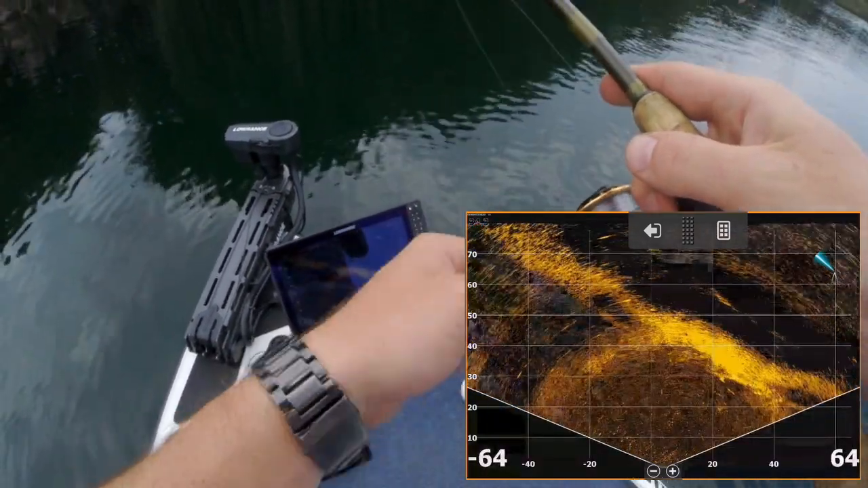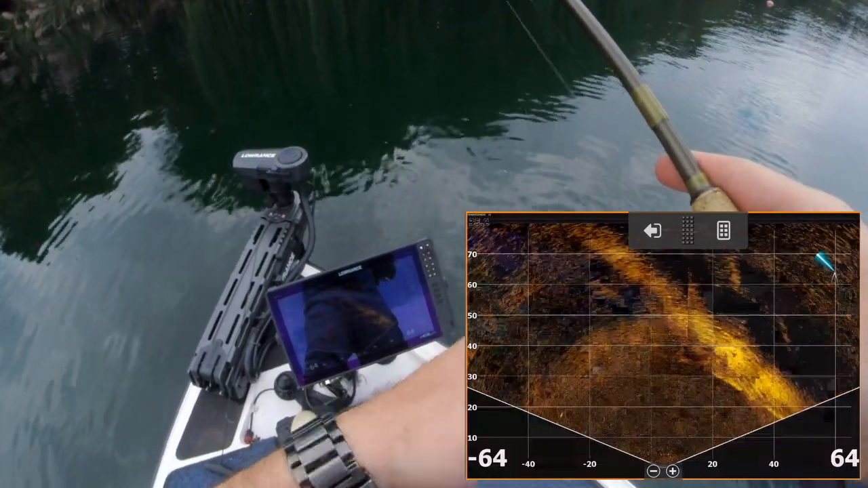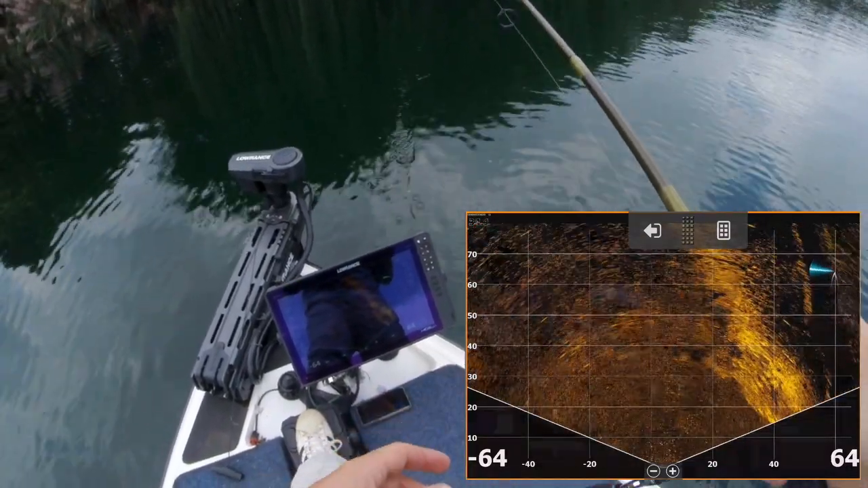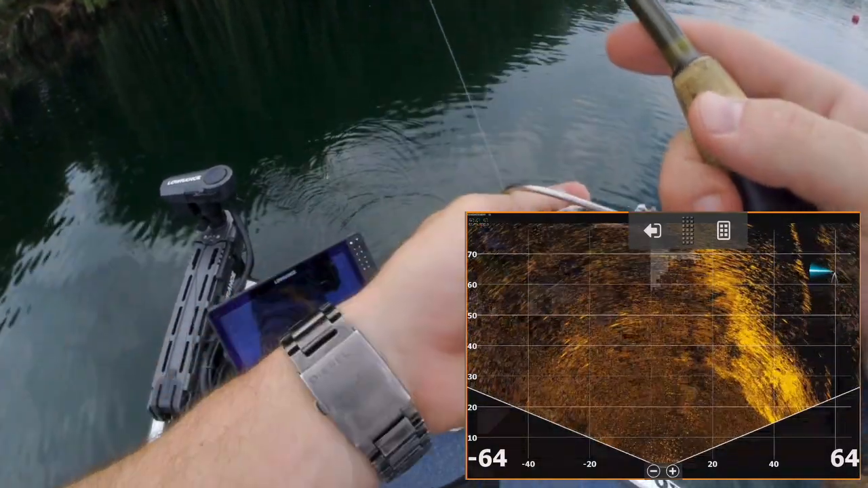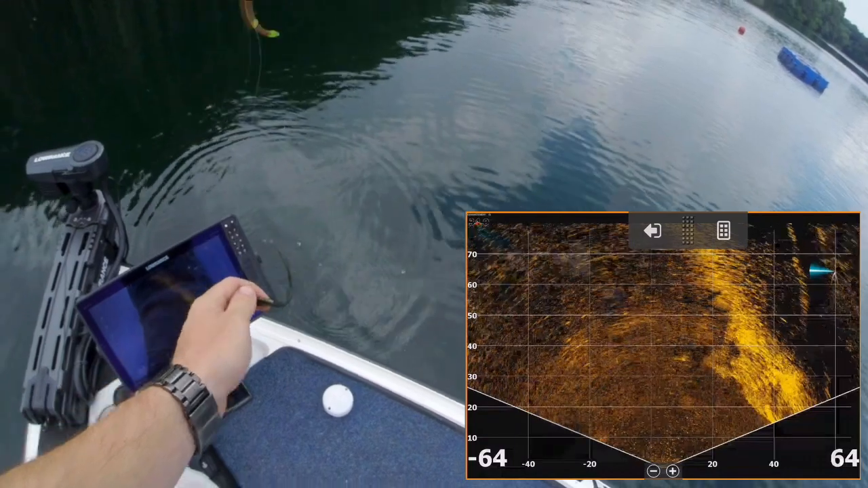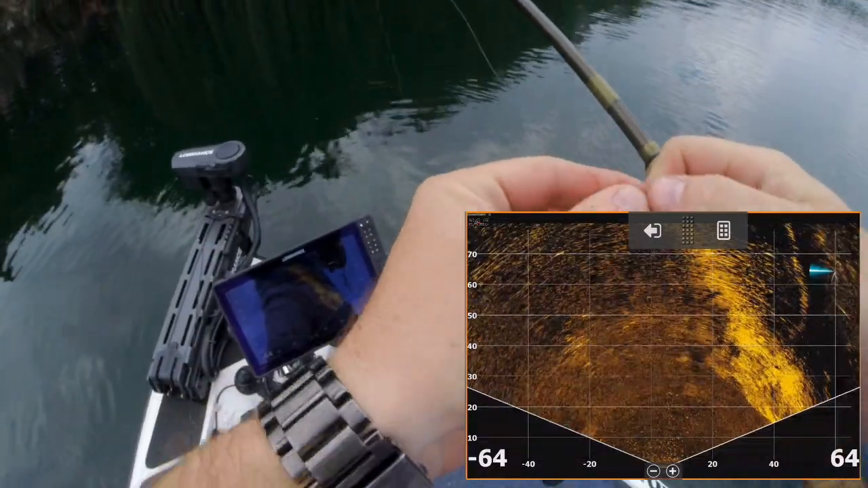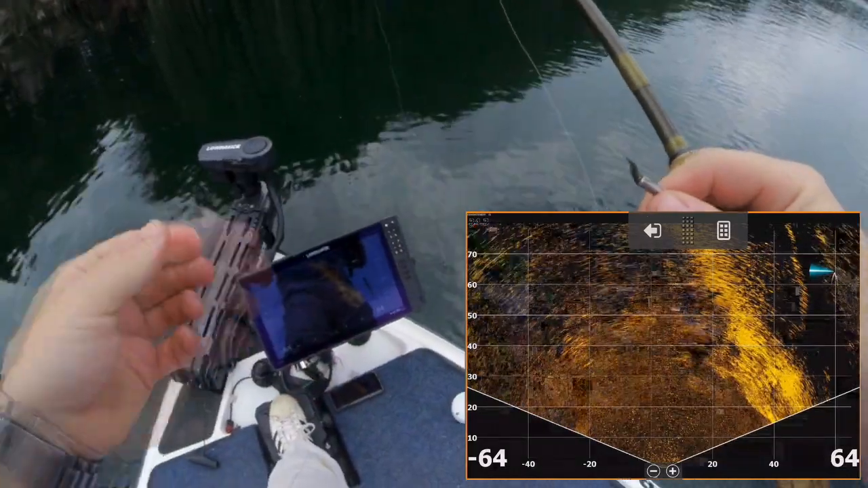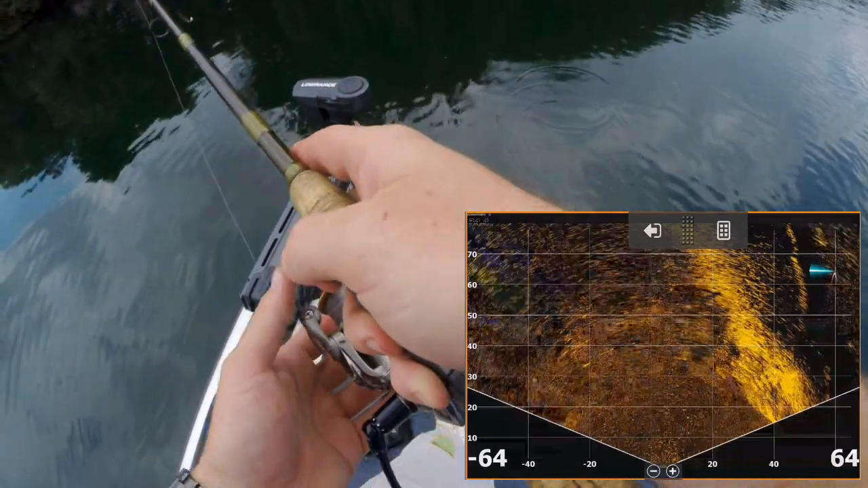Okay, so obviously we've got the bank in front of us, so that's going to be blocking the beam. But now we can turn the trolling motor and look further down the bank and actually see what's happening there. We can see that we've got a couple of little rocks. I don't see any fish. Obviously we've been going up and down this area quite a few times, giving people tutorials and showing the ActiveTarget system, but I do like what's directly in front of the boat.